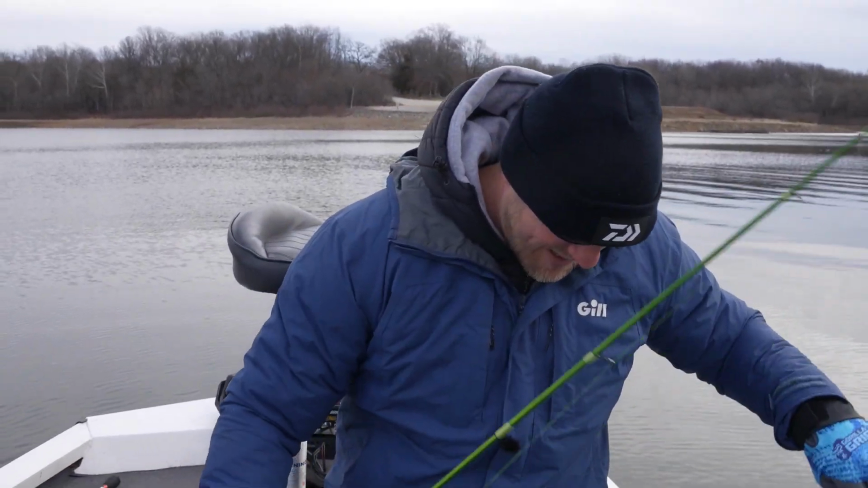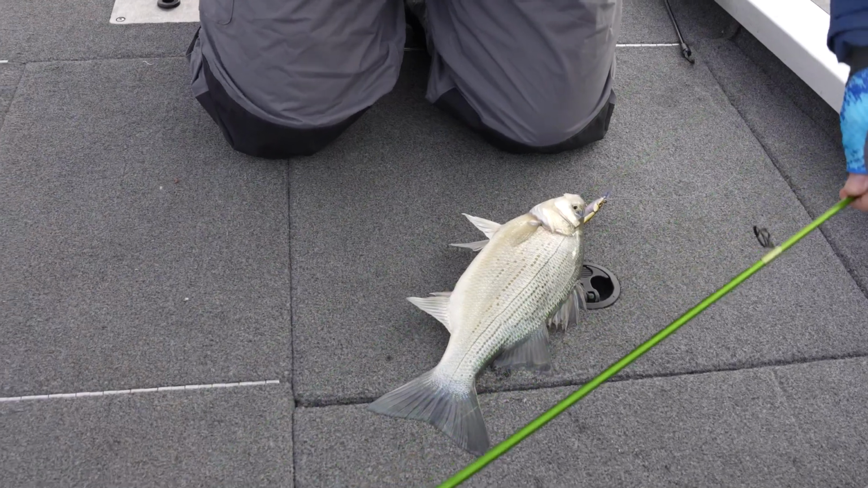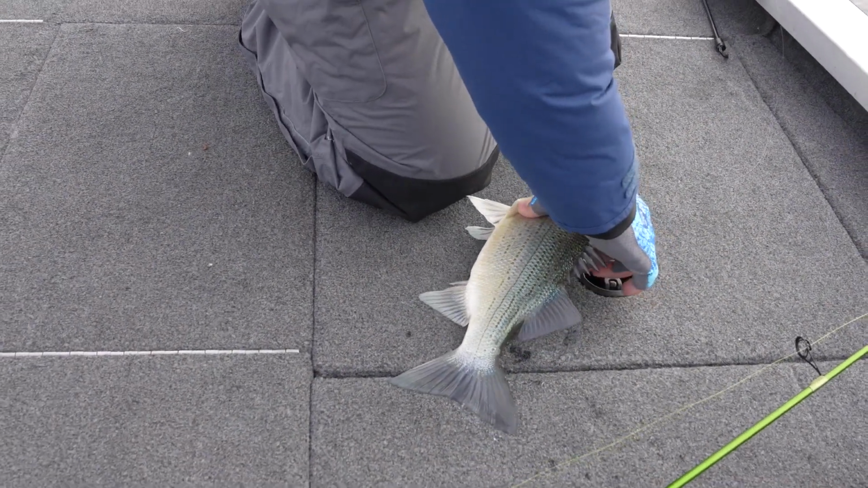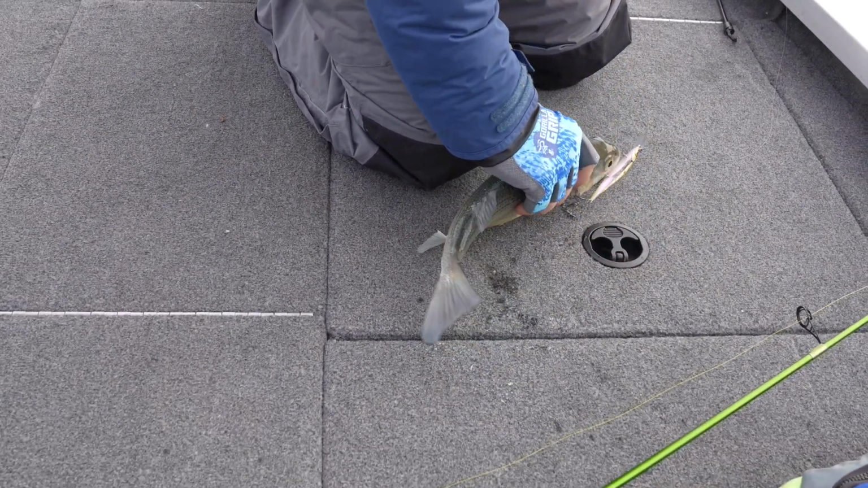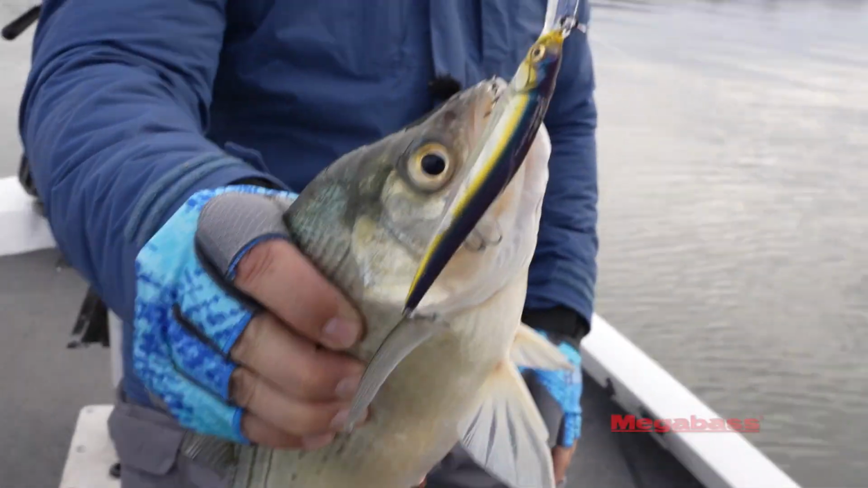That's about as fun as it gets right there. And I'm gonna be careful. I'm gonna get my pliers here, so bear with me, because these guys will put a hook in you. And the nice thing about these gloves, you lay those fins down. Look at that. How fun is that?